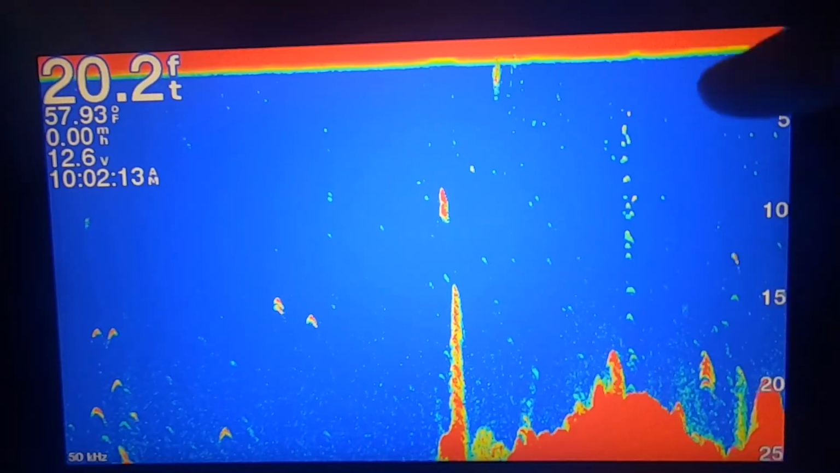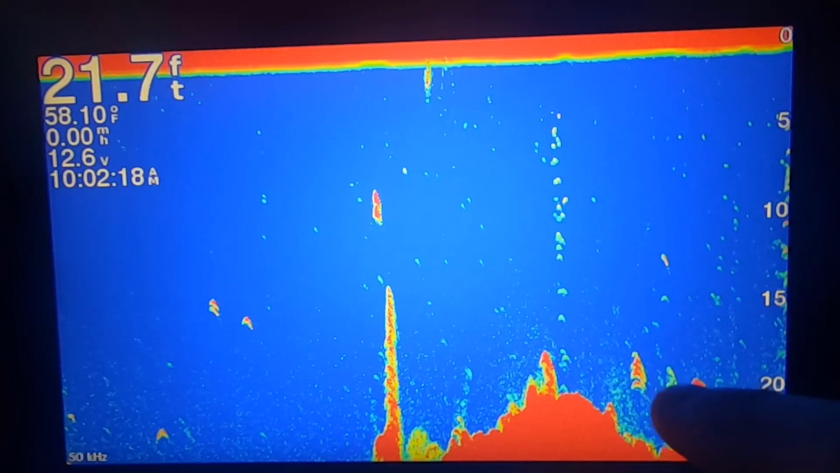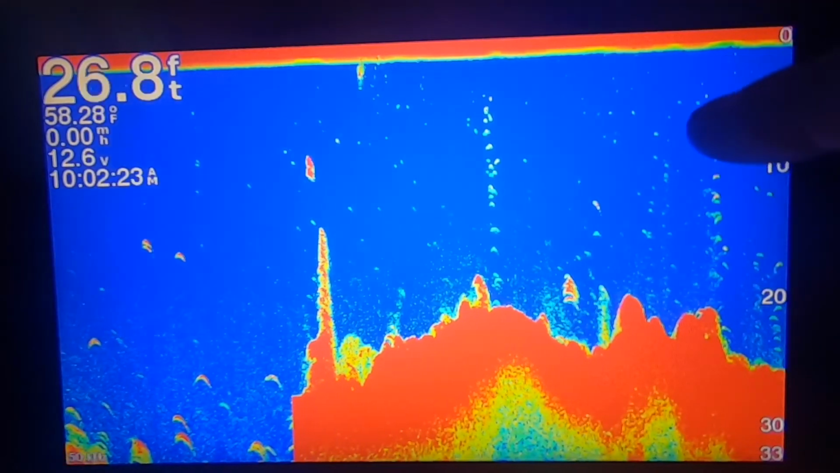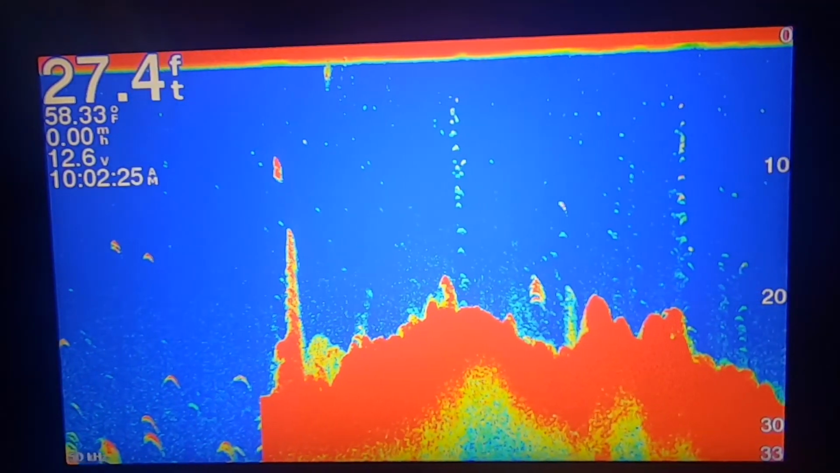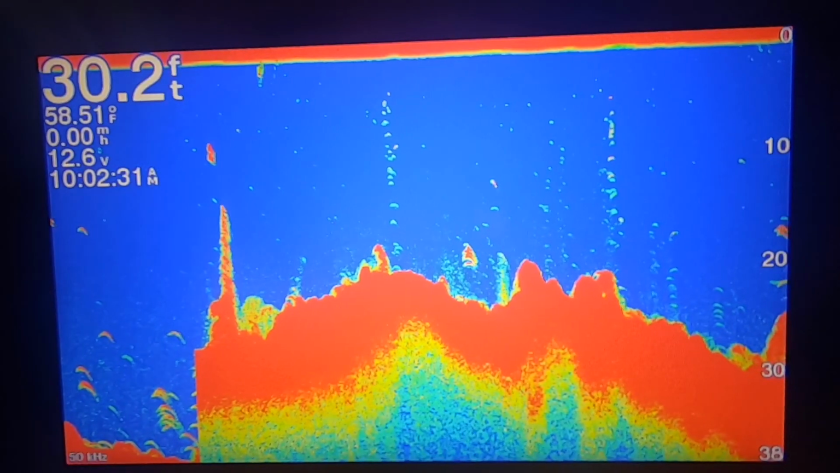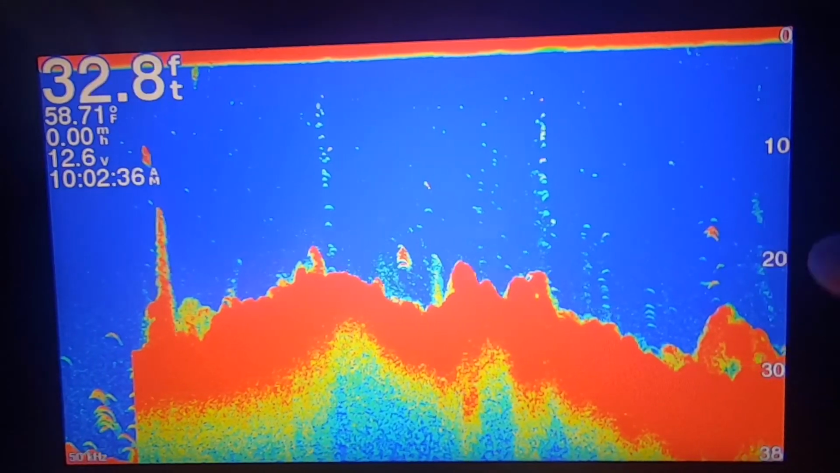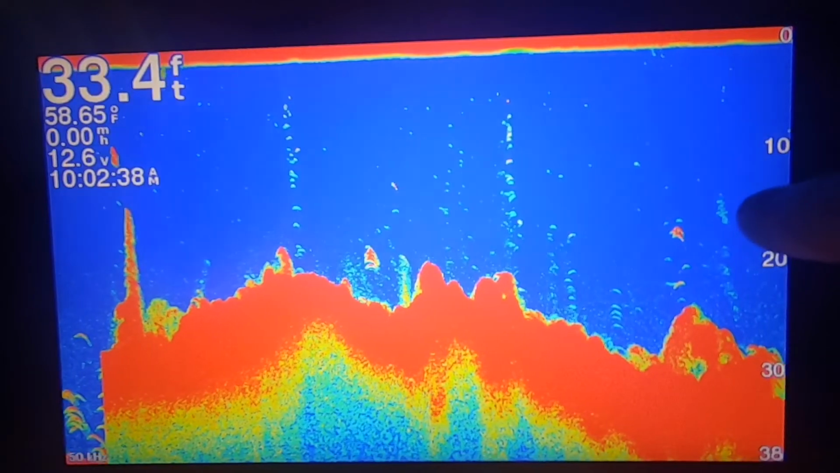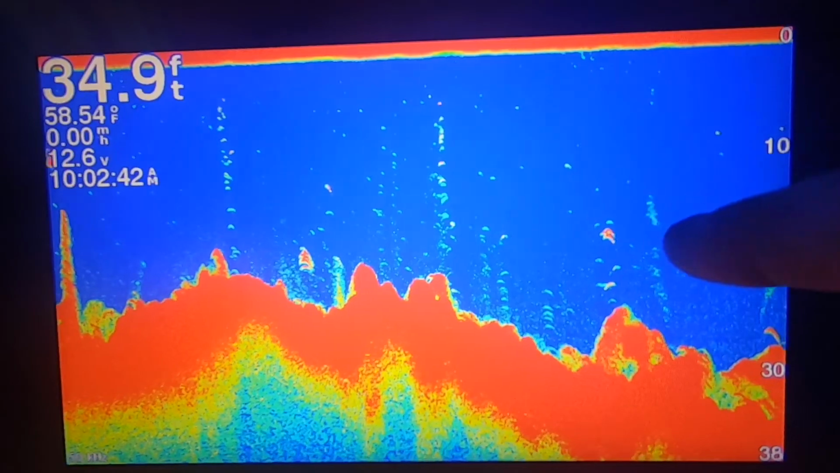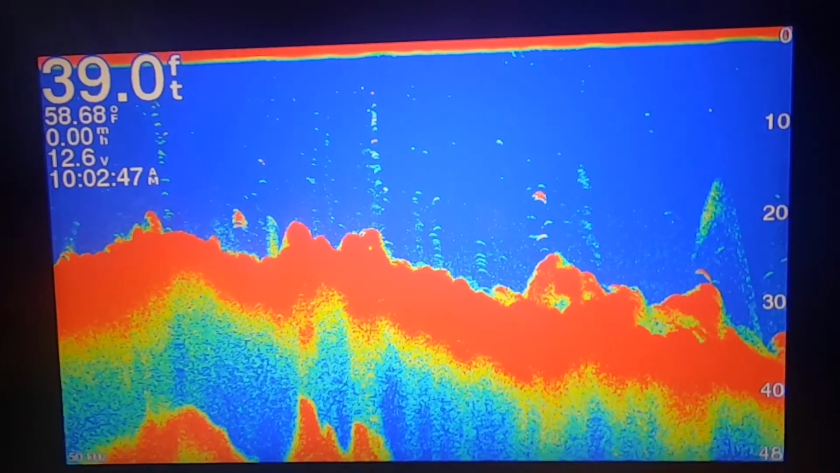Like I said, all the blue is the water, and the red down here is the actual structure, and these mustaches are the fish. All these other little things that are not bright red could be debris in the water, could be plant vegetation. It's getting a signal, but it's not a solid signal. That's a fish, so it's a solid object. These might be plants, or these might be very small schools of fish, or just debris. All right, back to the main menu.